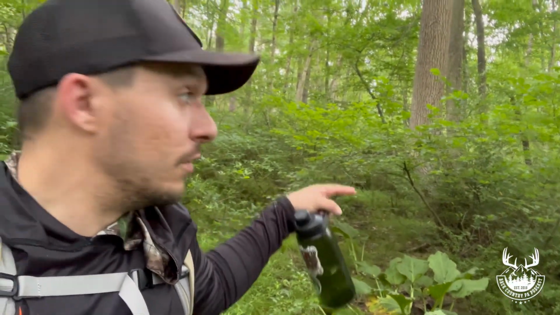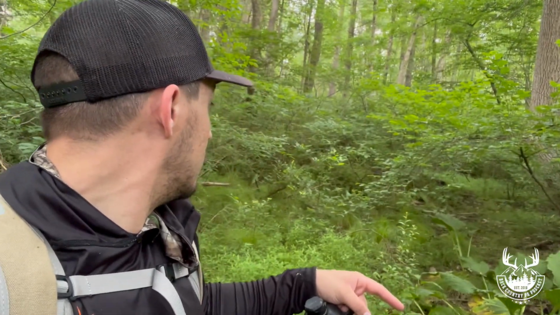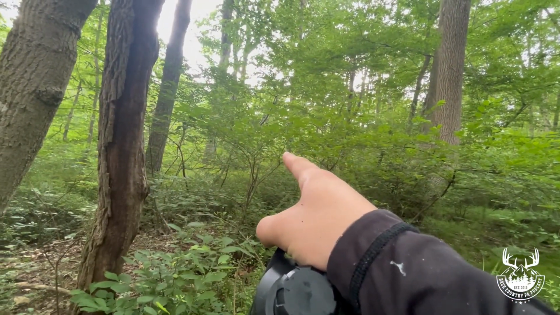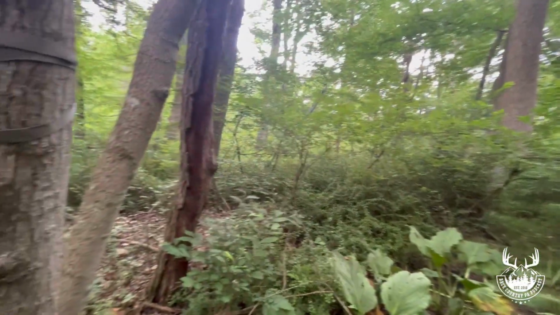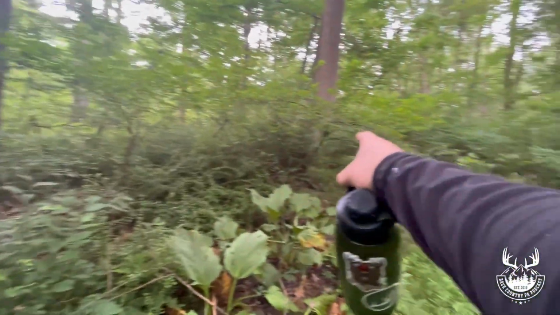But that buck, as you saw in the pictures, was kind of coming up this way. So as you can see behind me, it's a little open right there. But right down this way, I think, and down here a little bit, there's a bunch of old rubs, not new rubs, but see what happens. My SD card camera is right over there. This is probably about 20 yards from that camera, and his bed was right over there. So there's an opening right here.